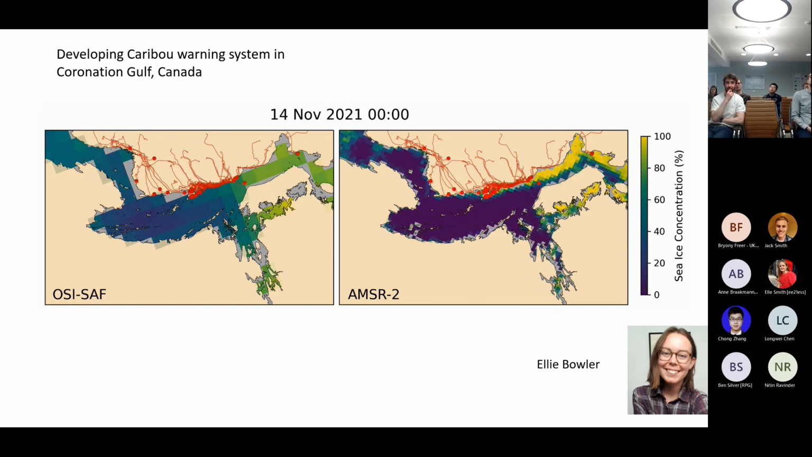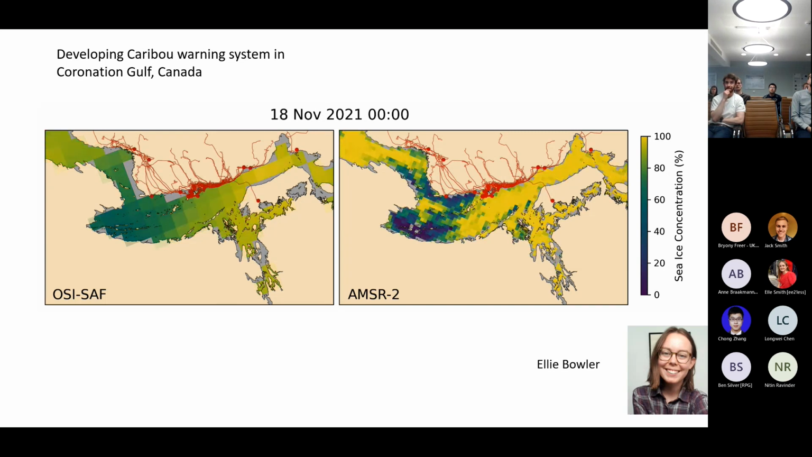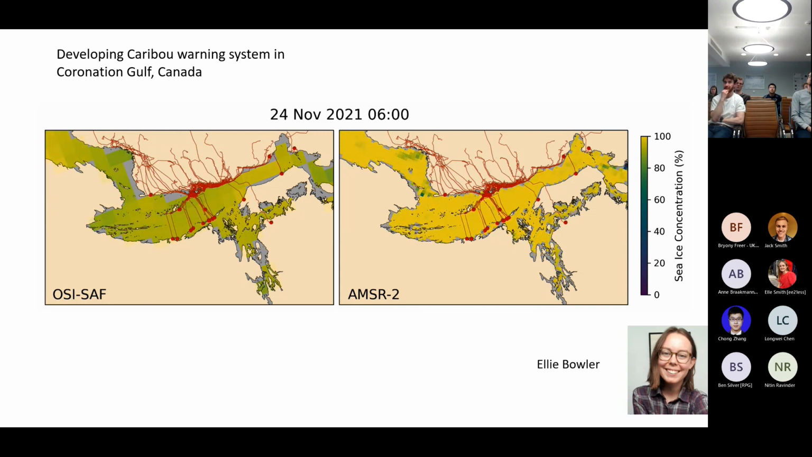So this is really informative. This is coarser resolution passive microwave data, and this is the finer resolution passive microwave data, and sea ice concentration on the right there. And so you see this really neat kind of display of how the caribou wait until the sea ice concentration increases sufficiently before they then cross the Coronation Gulf.